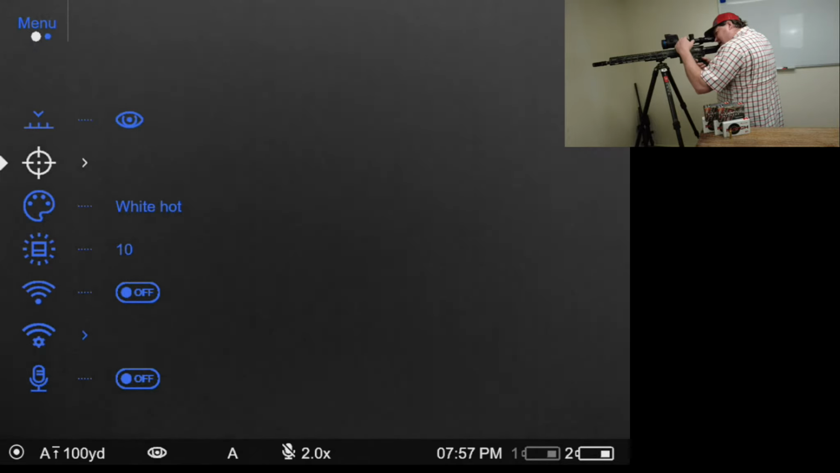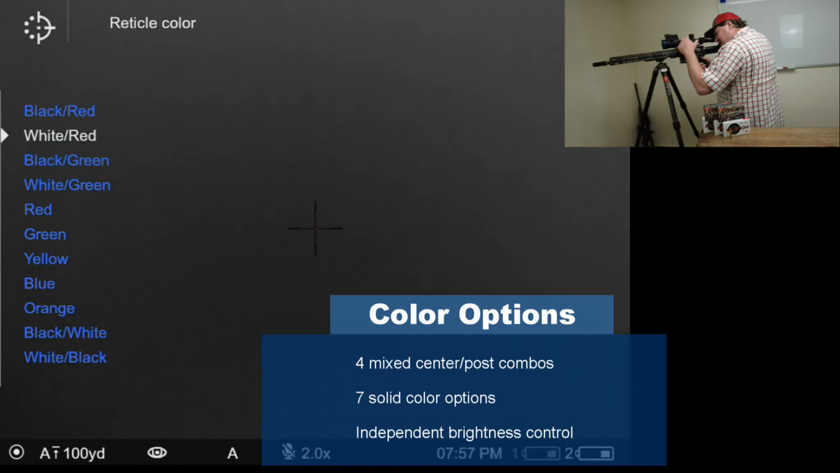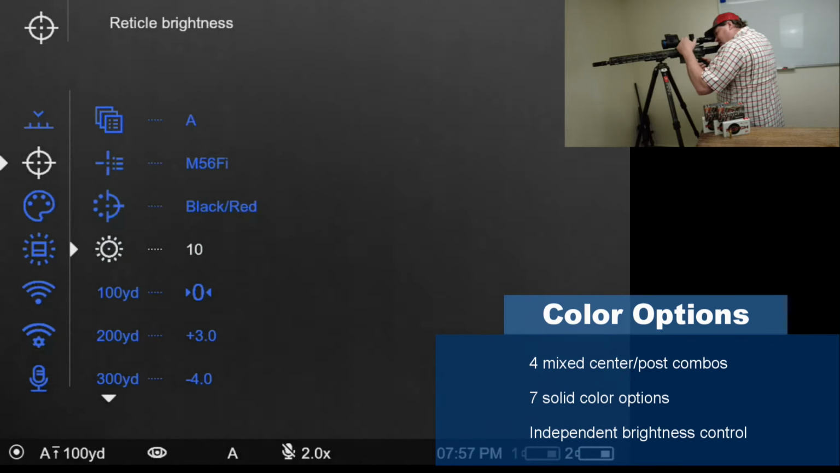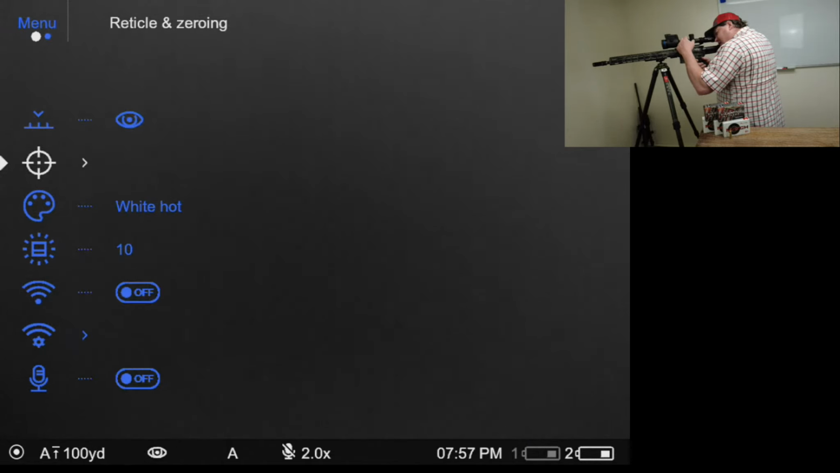So again, inside that menu, you are also able to change the reticle colors. You have several options in there. I think there's 11 different options. But again, those are all in another video. You also have the ability to turn the icon brightness up and down in here. But let's jump back out of here. These are your color palettes or color modes.